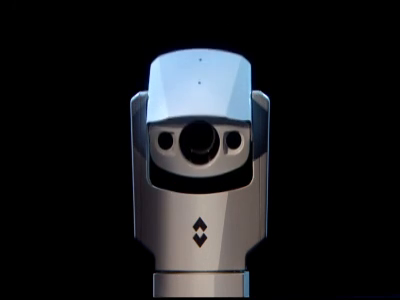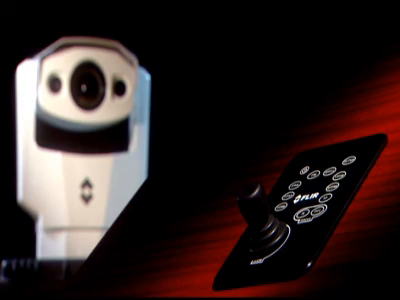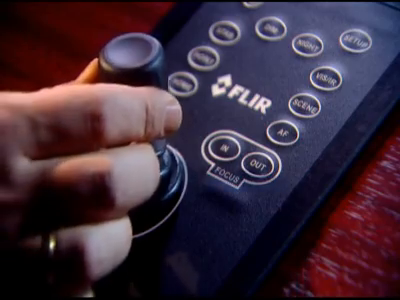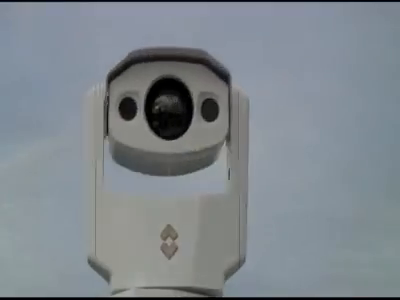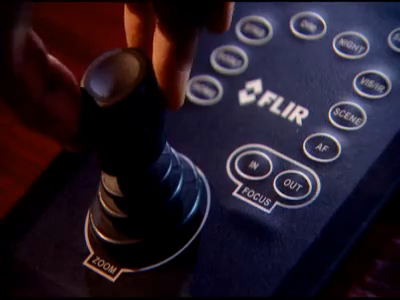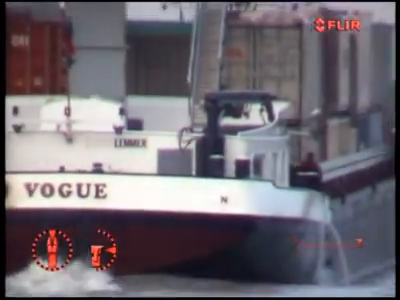The FLIR Systems Voyager is extremely easy to handle. It comes standard with a remote control panel with integrated joystick. The joystick allows the captain to pan-tilt the Voyager in the desired direction. Twist the knob on the joystick to zoom in or out. Thermal and visible light images zoom together so that when the captain changes from one imager to the other, the same field of view is displayed.